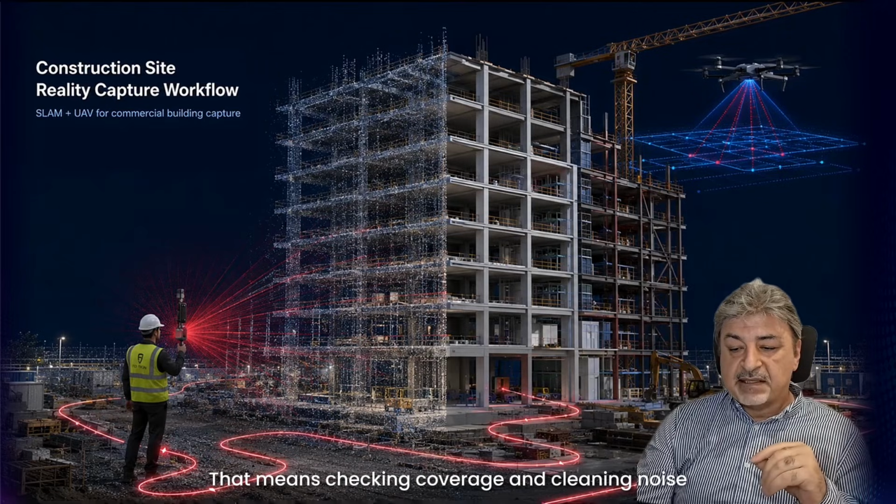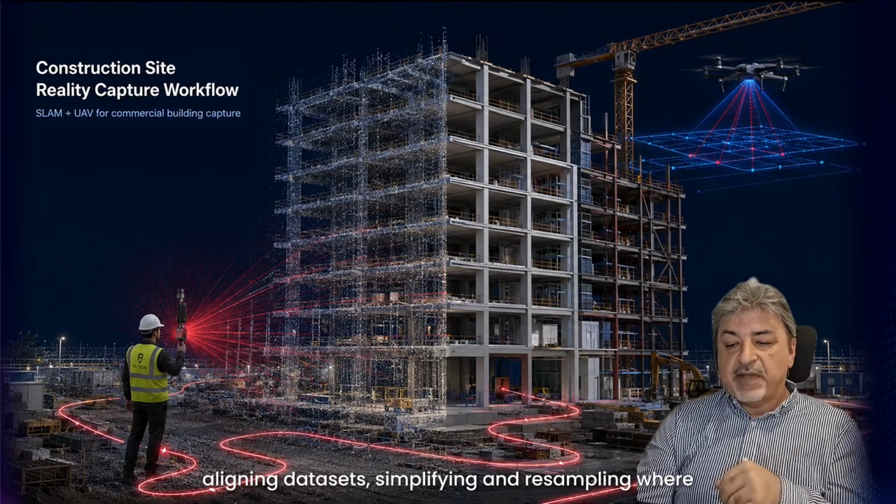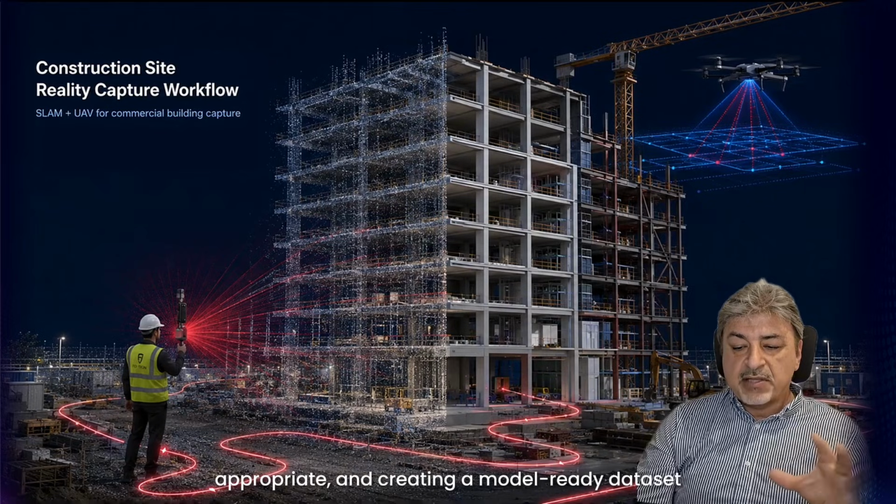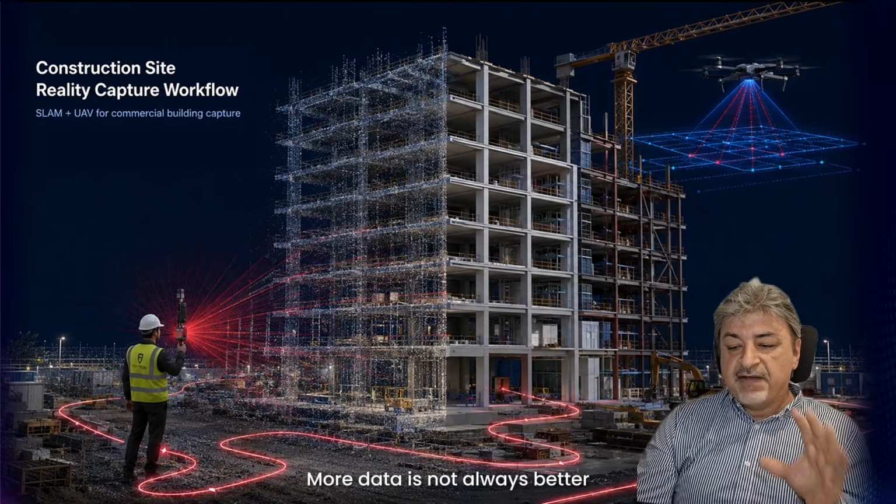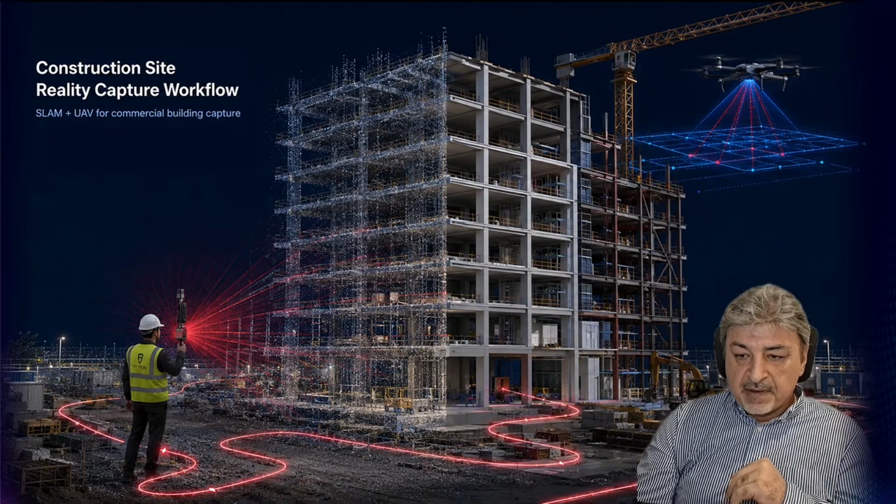Before modeling, the data must be prepared. That means checking coverage and cleaning noise, aligning data sets, simplifying and resampling where appropriate, and creating a model-ready data set. The practical point is simple. More data is not always better. Fit-for-purpose, validated data is much better.